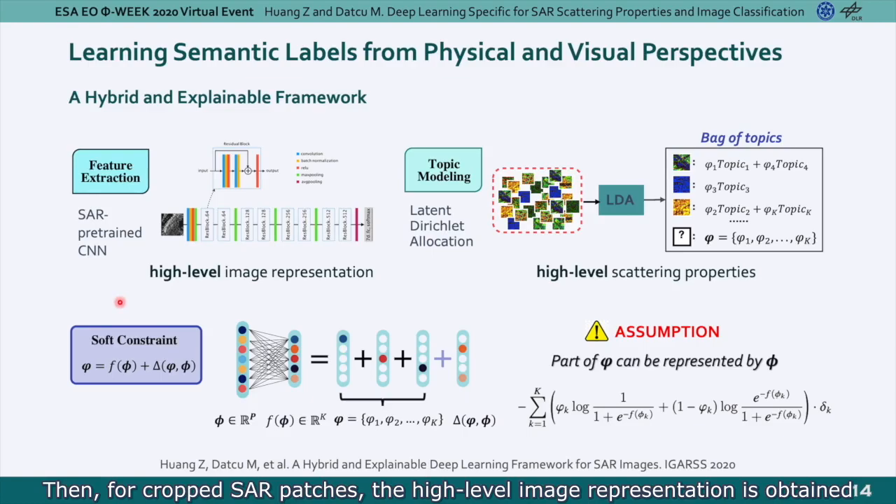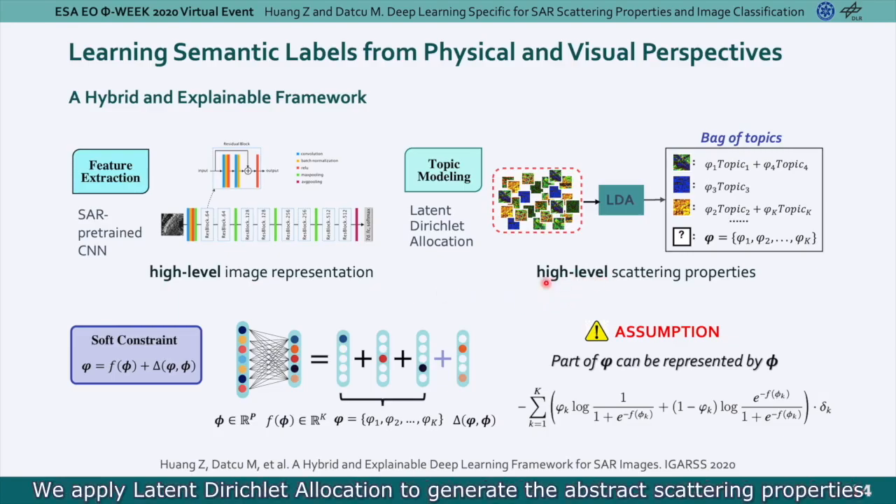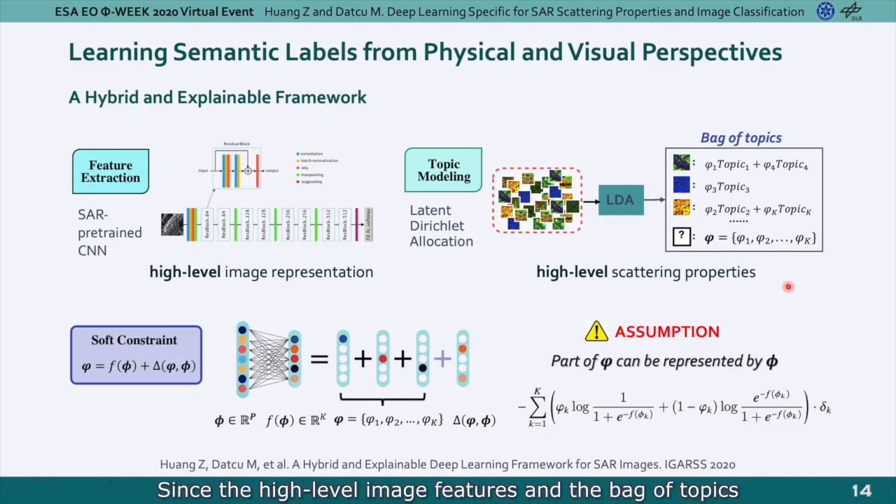Then, for cropped SAR patches, the high-level image representation is obtained by a SAR pre-trained deep model, and we apply a latent Dirichlet allocation to generate the abstract scattering properties. Since the high-level image features and the backup topics can both provide a semantic representation of data, an important assumption is raised that part of the scattering topics can be represented by image features. So we designed the soft constraint laws for optimizing.